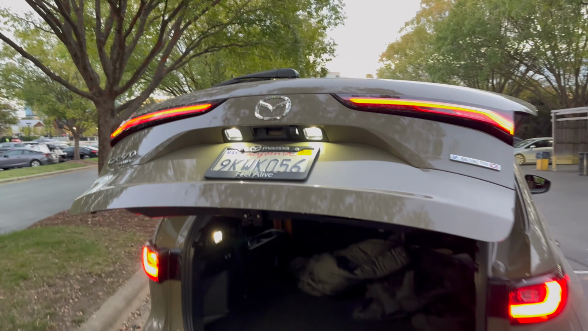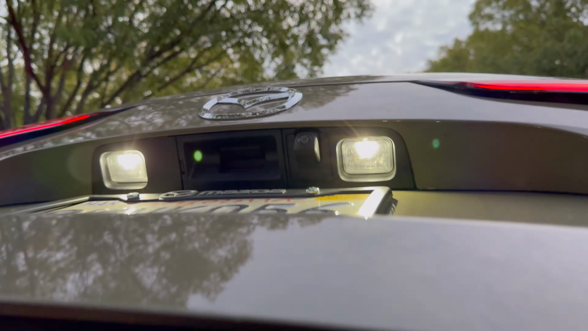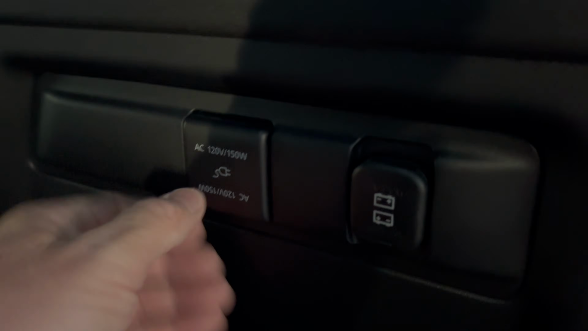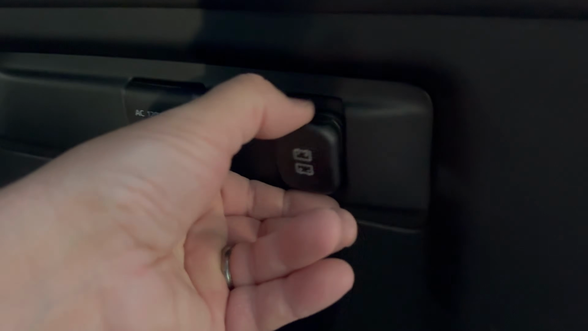And if you're talking about lights in the back, see the license plate lights. Got the backup camera. There we go, LED light here. This right here, we could just push those buttons and the seats will go down. But again, just so much room here. Now it'd be nice if this was backlit, but I understand that it's not. Grounded outlet there, 12 volt circular. We've got a hook.